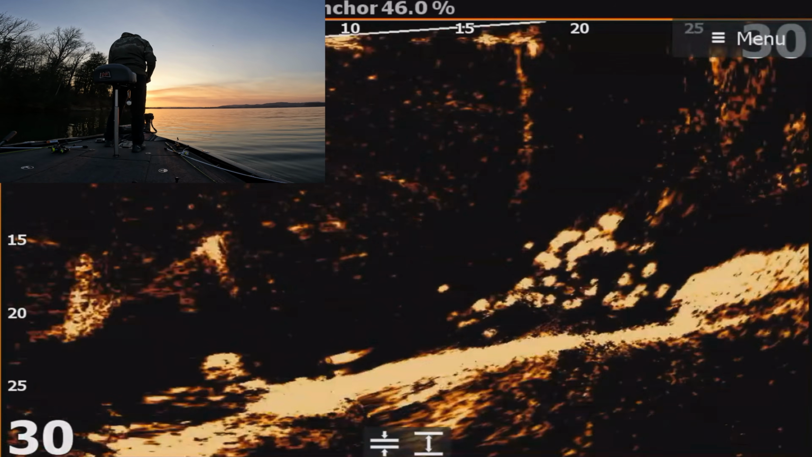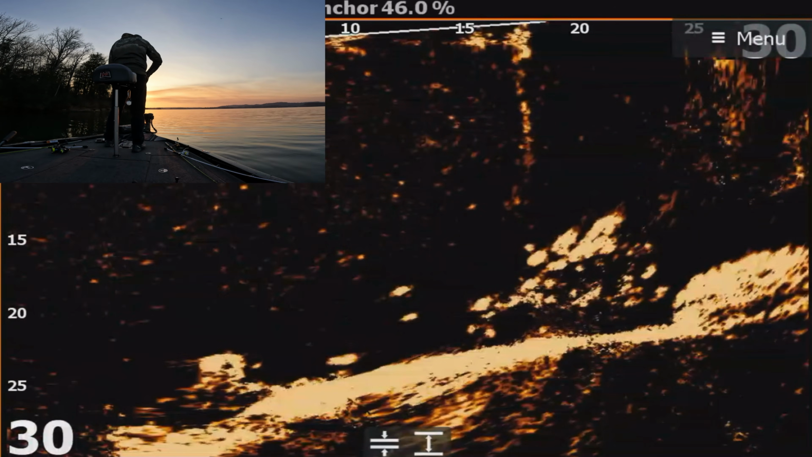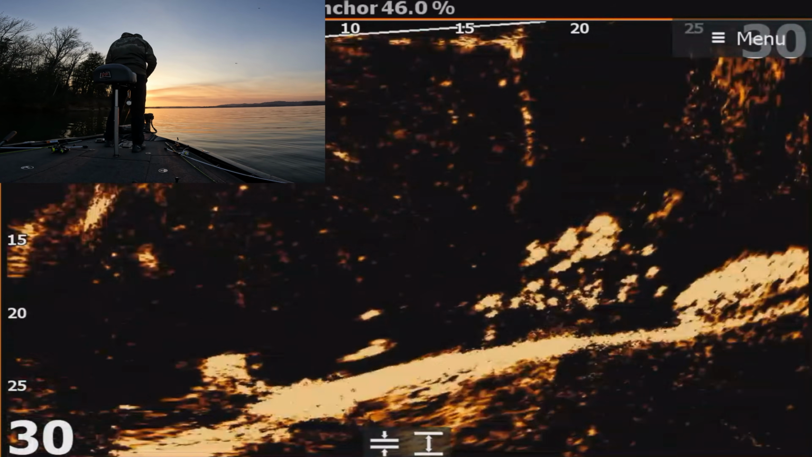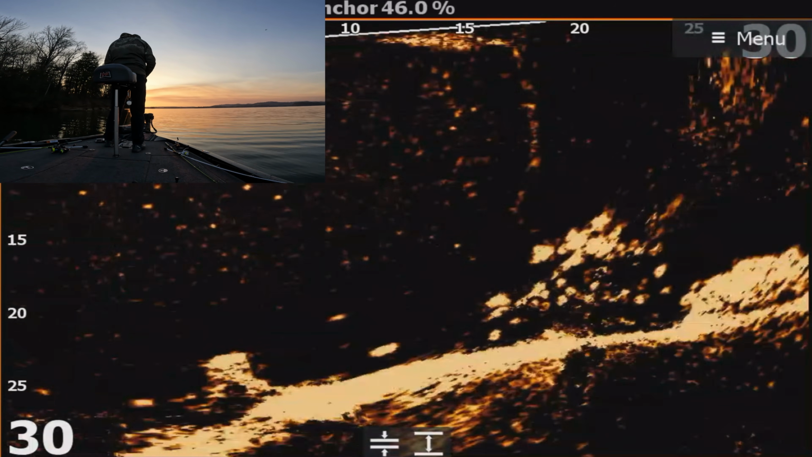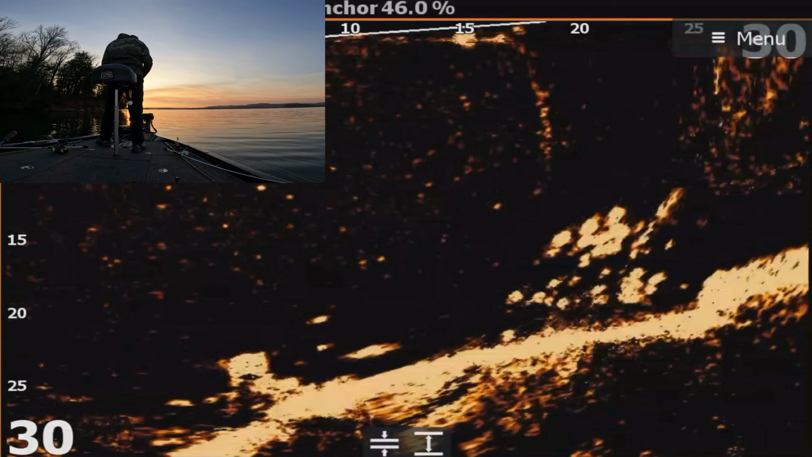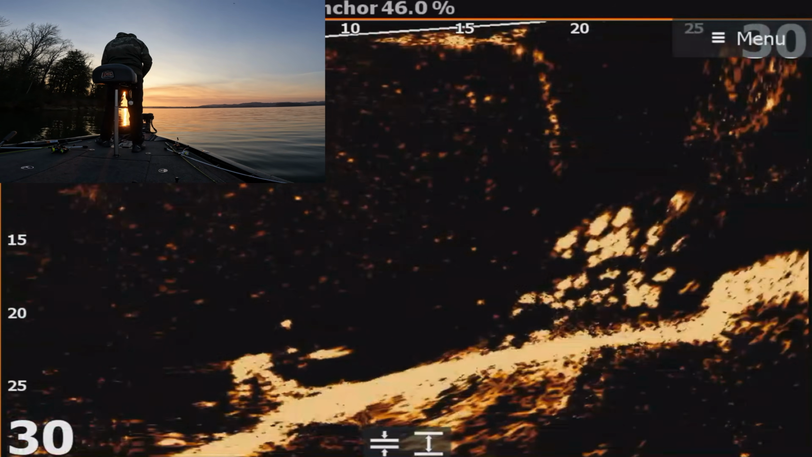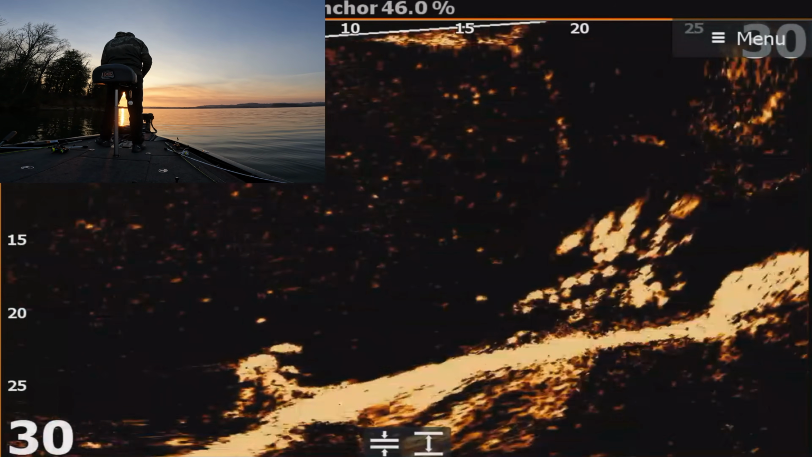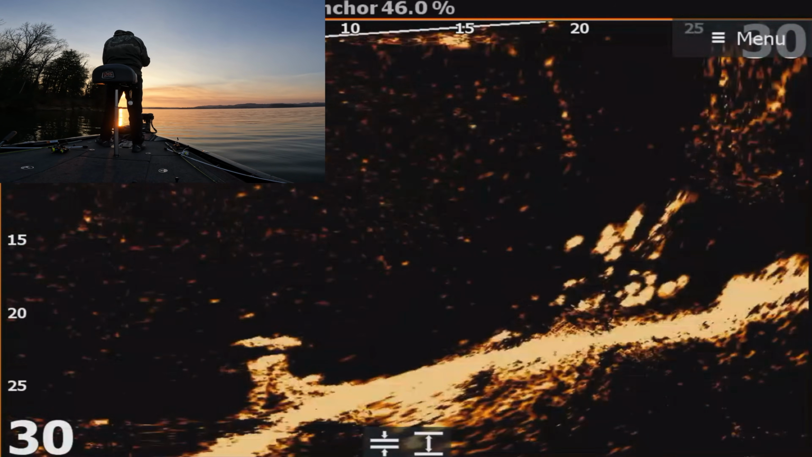Come on. Oh, he looked at it. Oh, he's turning. Let's see. Go get it. Got him.